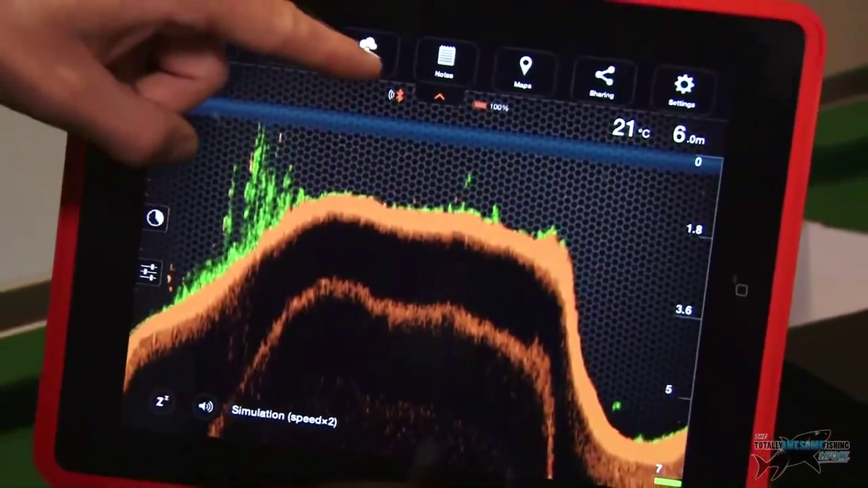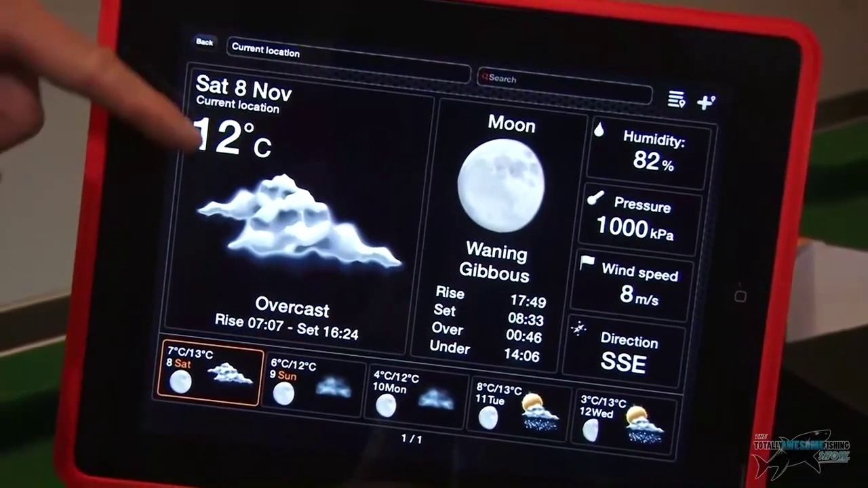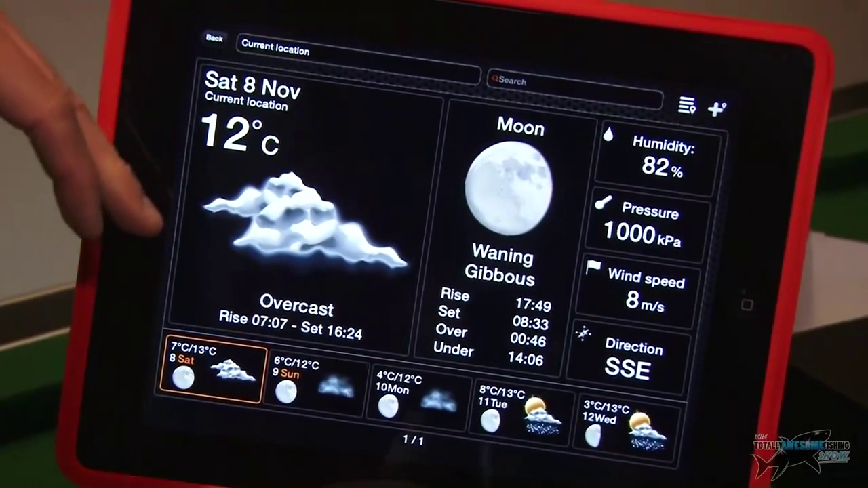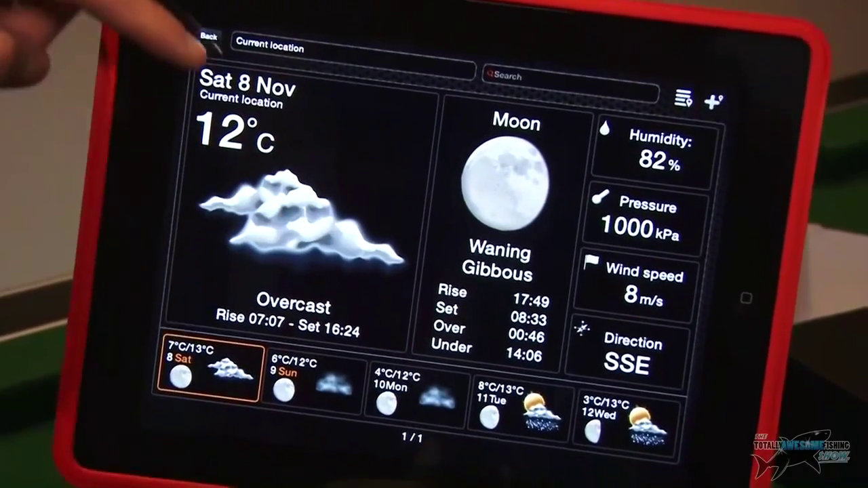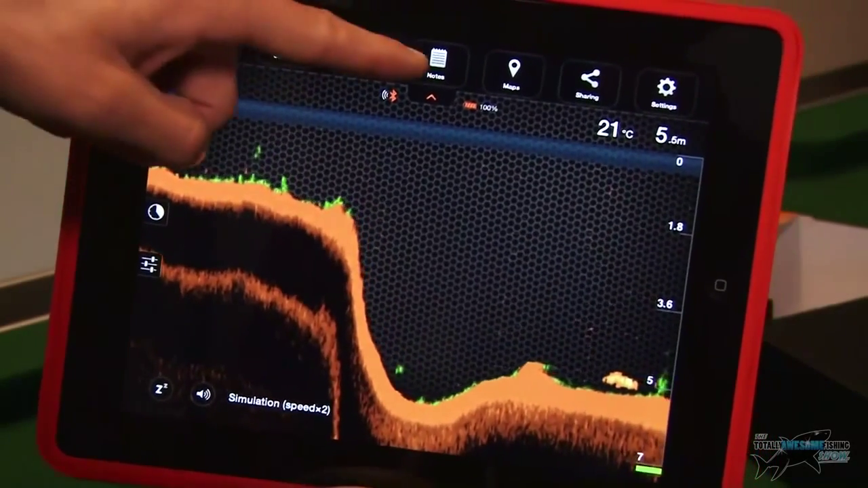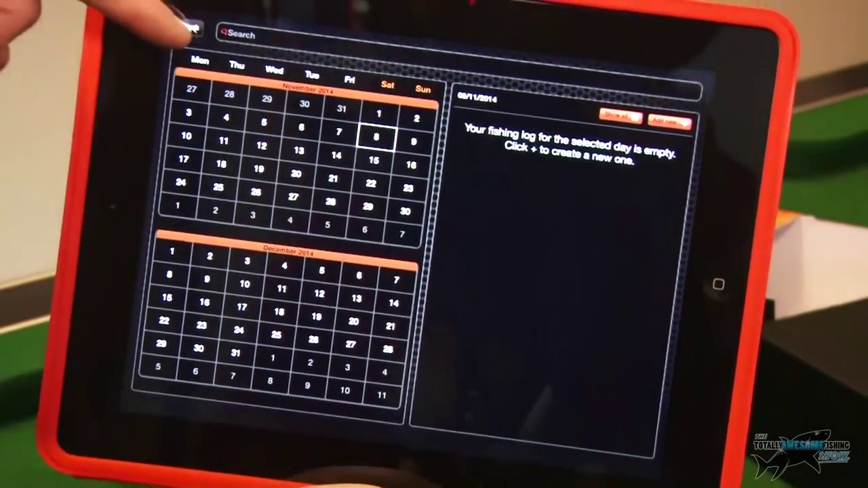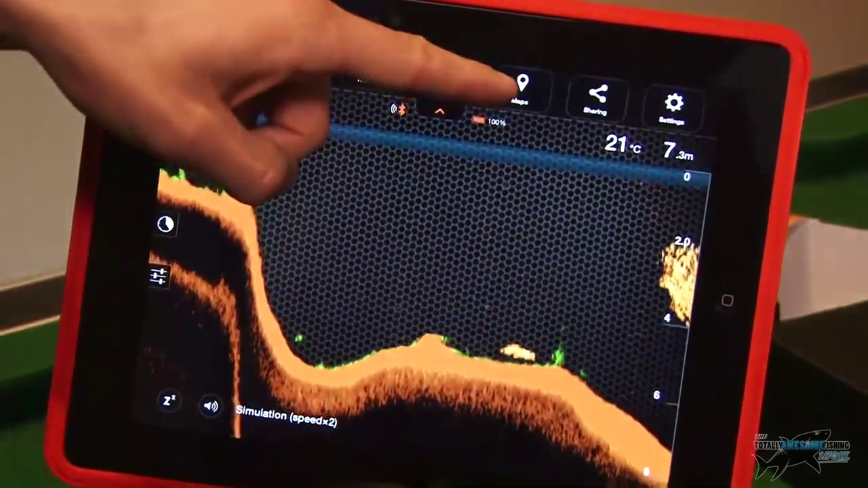And then it's got a weather app as well linked to it, which is brilliant. So for my current location, it gives me the moon phases, the temperature, wind speed, everything like that, all on the app itself. Notes here, if I catch any fish, I can make notes and log it on the calendar. And then over here, maps as well.